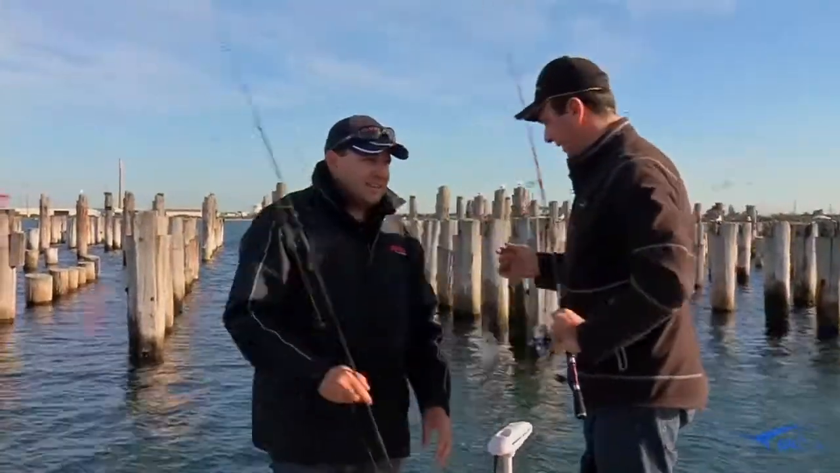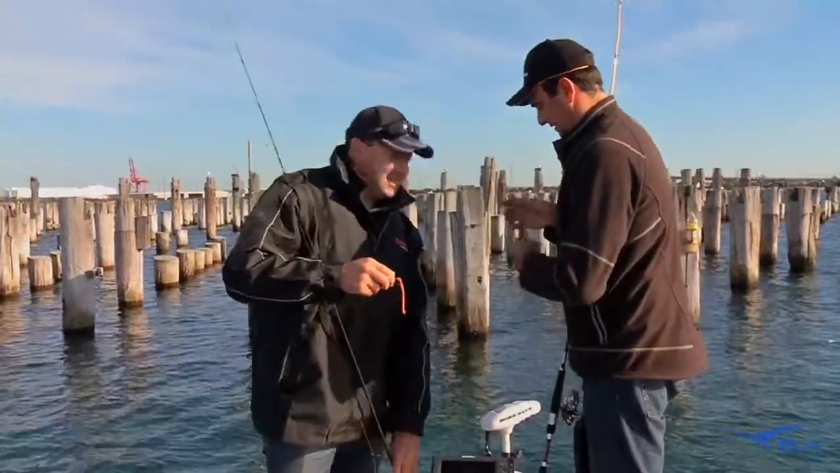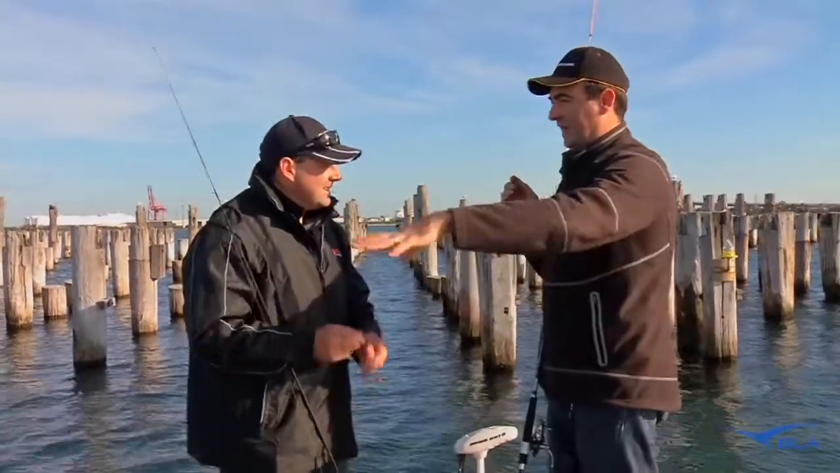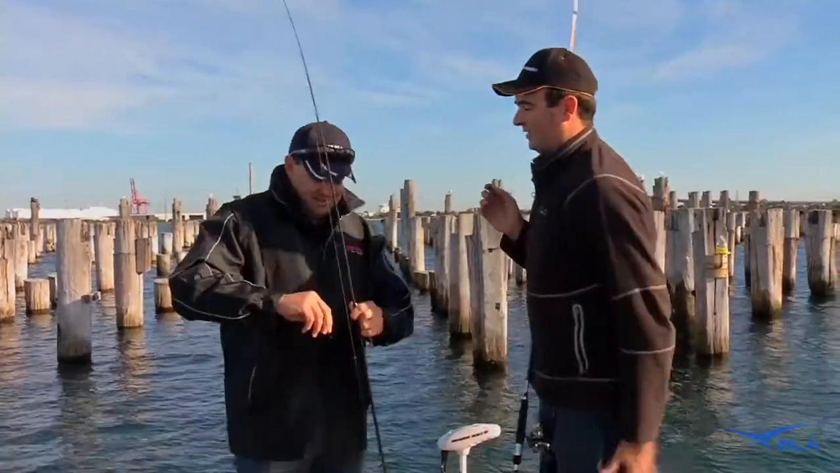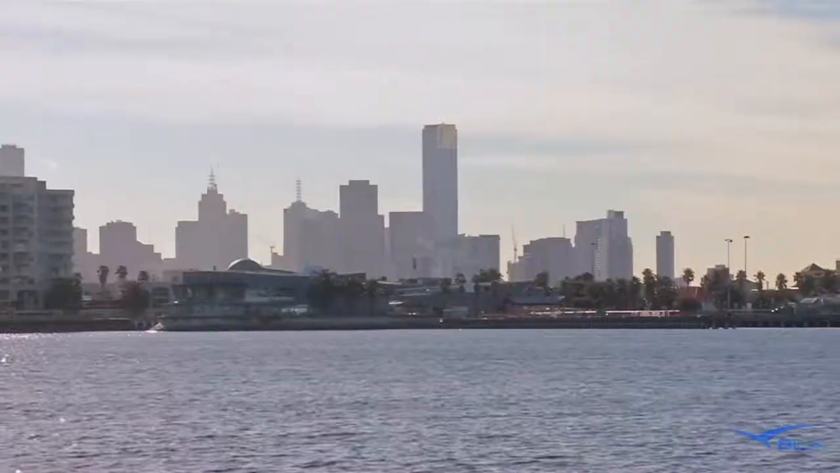Righto. Well, let's get away from these salmon. Let's use our technology and let's go and find some snapper down the bay somewhere. We'll go find some reef ground and just fish the edge of the reef onto the sand, and hopefully there's some pinkies there and no salmon. All right, mate, let's do it.